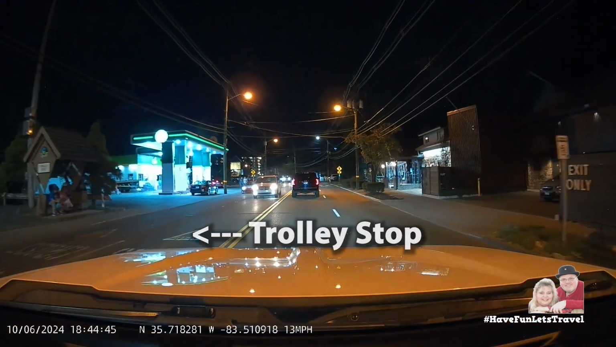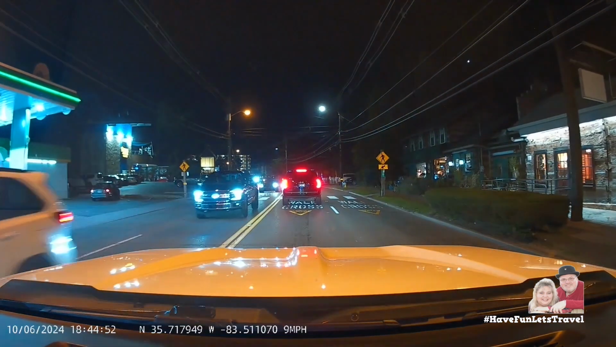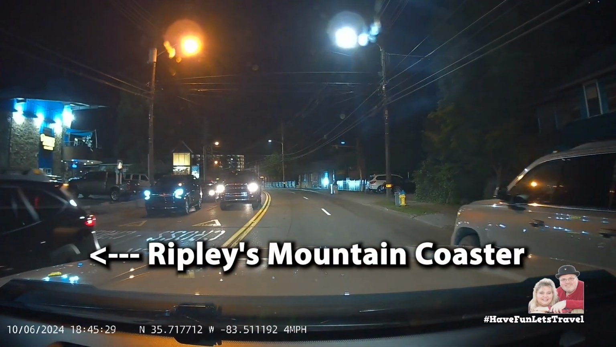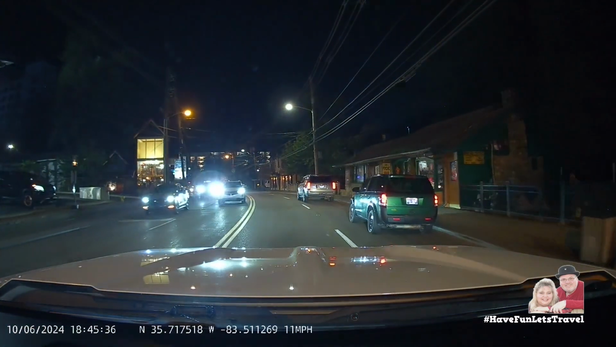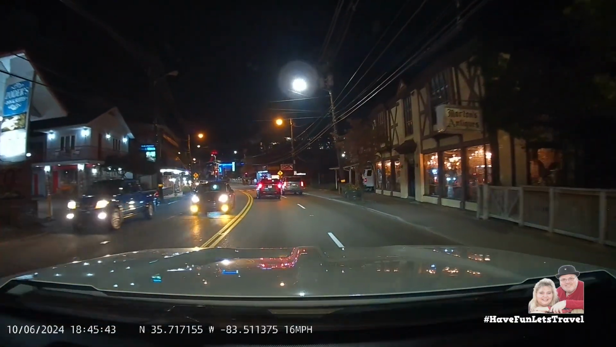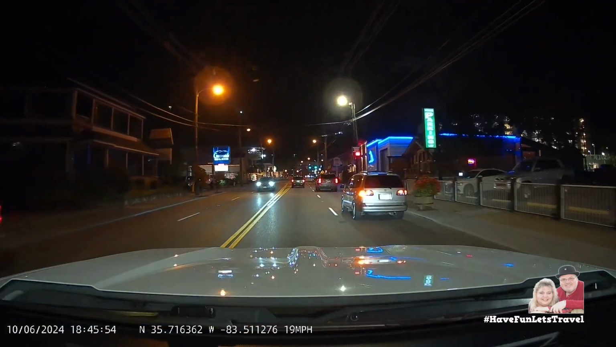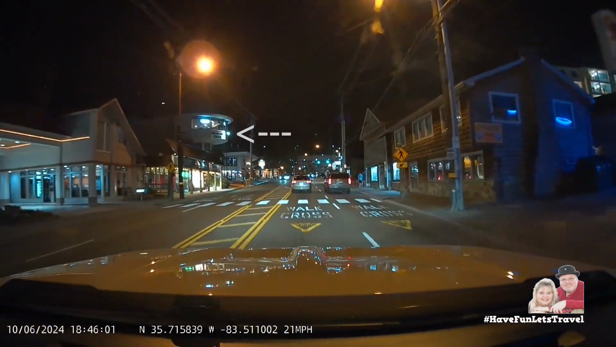Here's one of the many trolley stops scattered around town you'll find. The building here on the left really got my attention. It's a Mexican restaurant.